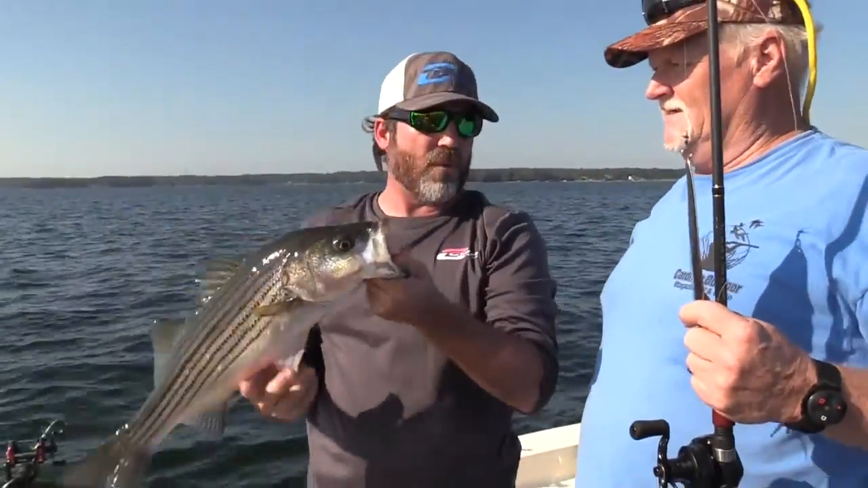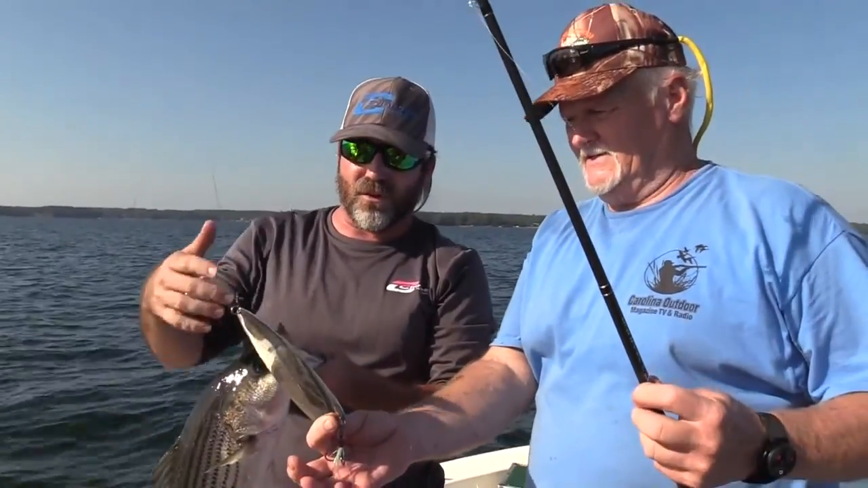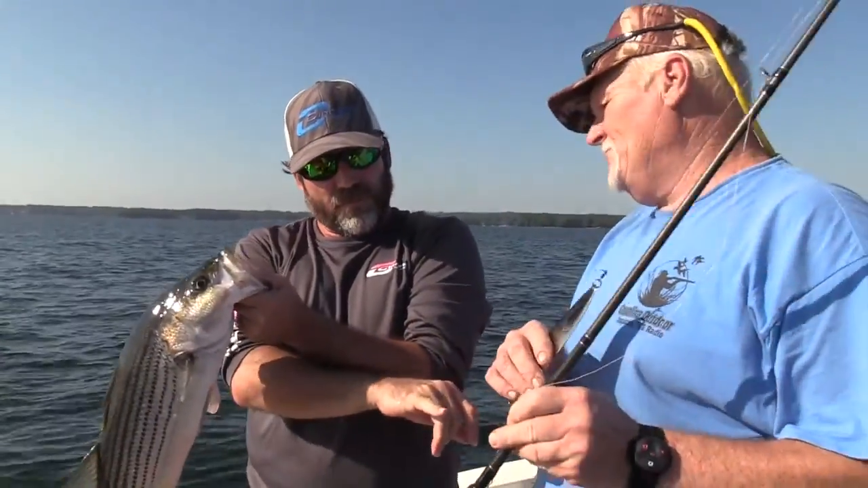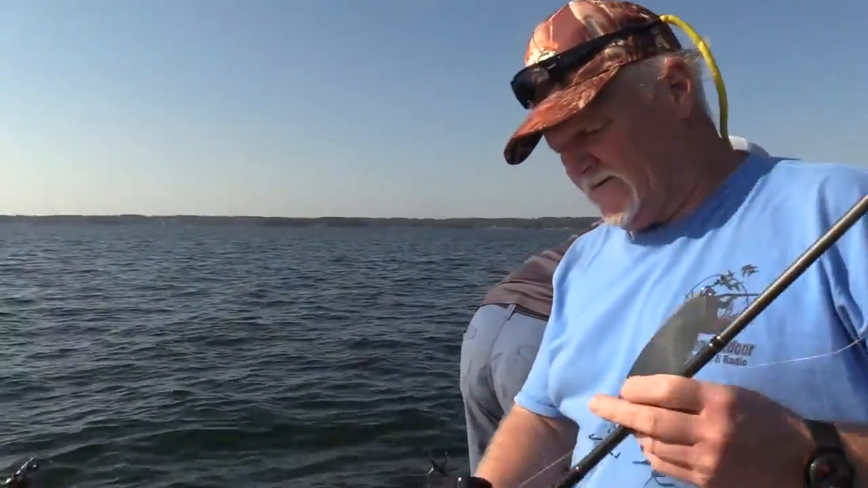All right, so there, another Lake Murray striper on the Ben Parker spoon. The bite isn't fast and furious on these, but it's a lot of fun. As you can see, when it hit, I mean, it feels like a dump truck, like I said earlier. Go ahead and put him in the live well, if you would, Brad.